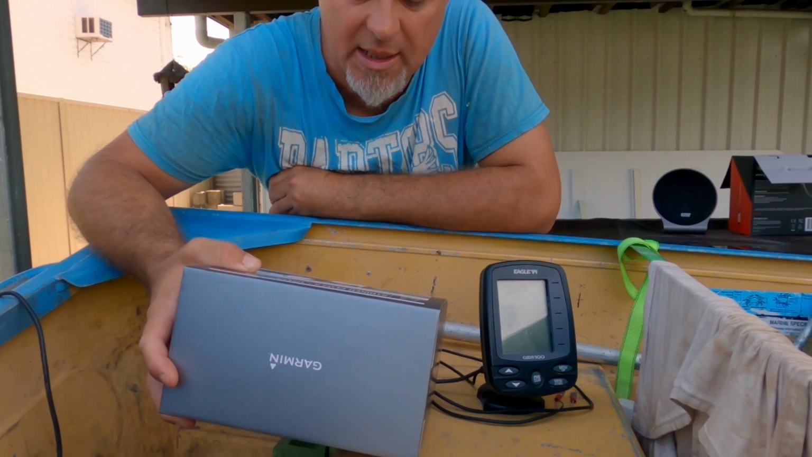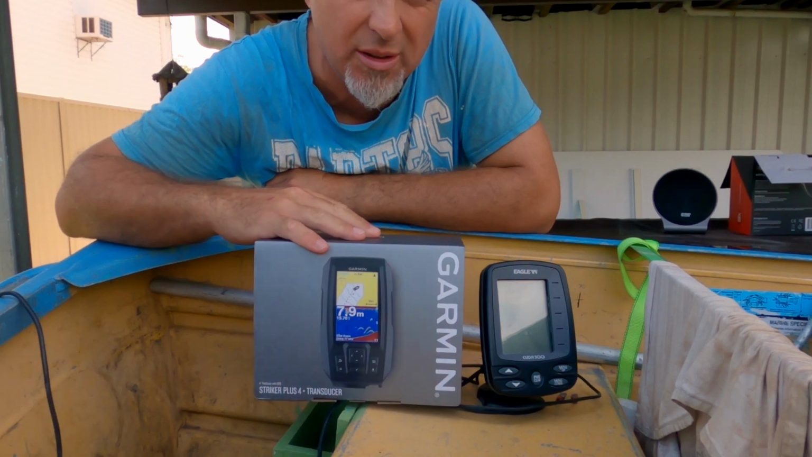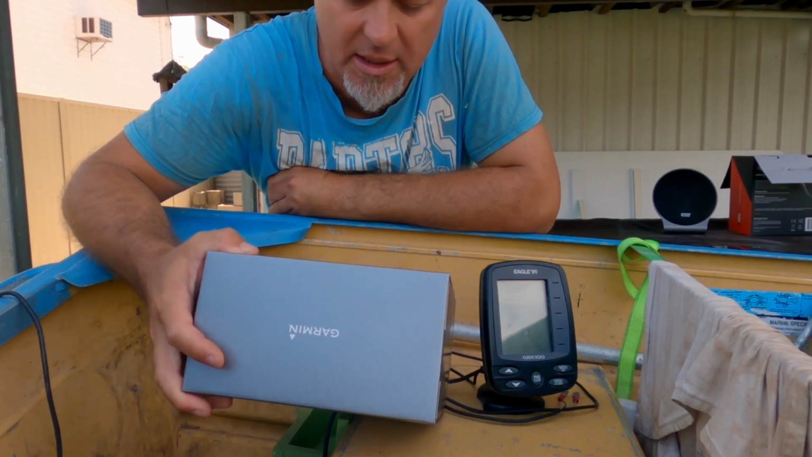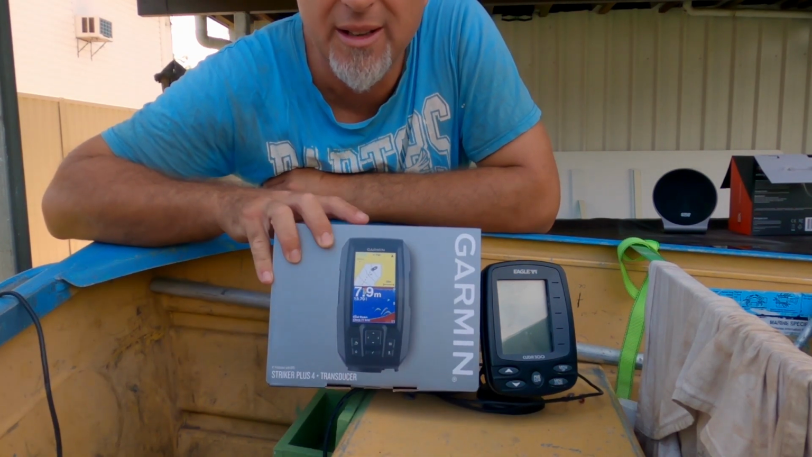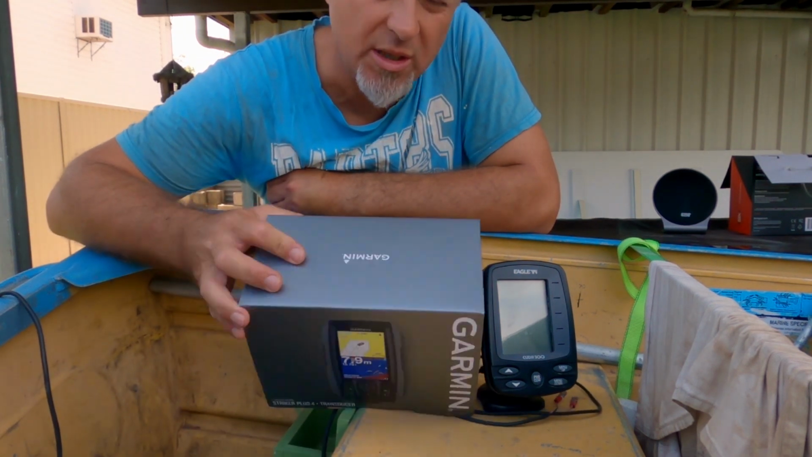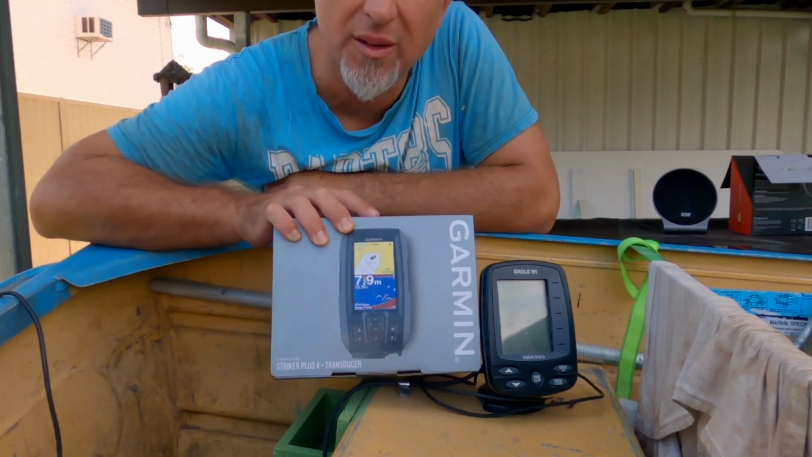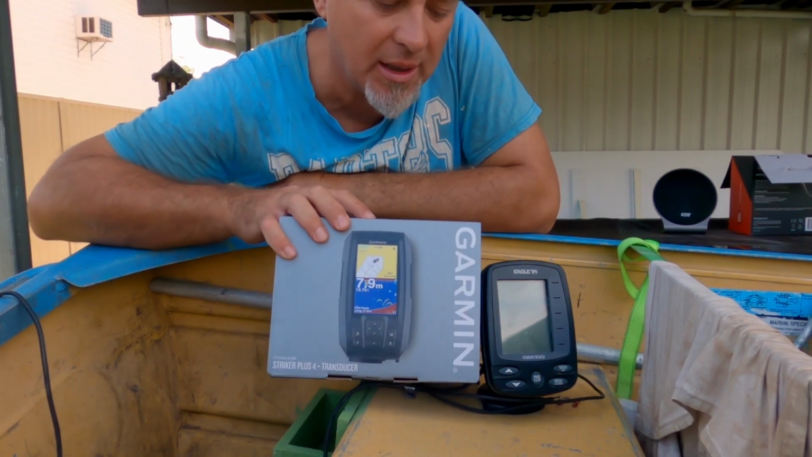It has a 77 and 200 kilohertz transducer on it, so it's good for that low frequency range, but it's only a 200 watt transducer, so probably only good for the shallow waters, which obviously is why I'm using it. One thing to note on this though is that it doesn't come with maps, so if you're looking for a map fish finder GPS version, don't get this one.